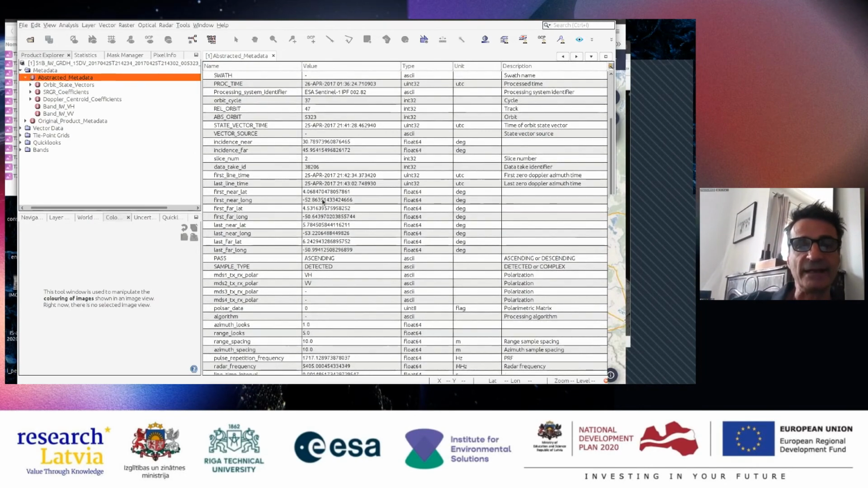Then incidence of near range, so the closest of the swath. It's, I told you, about 30 degrees. The far range, 45 degrees. Then first line time, the first line, so it's the first acquisition.